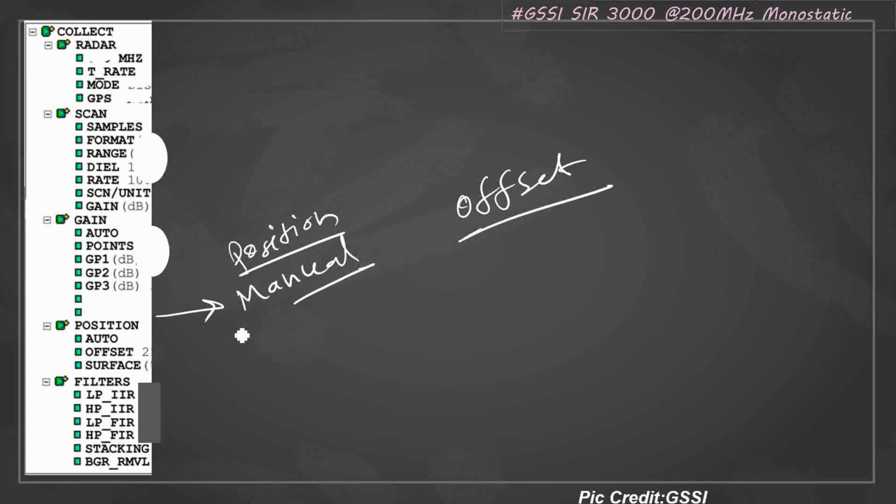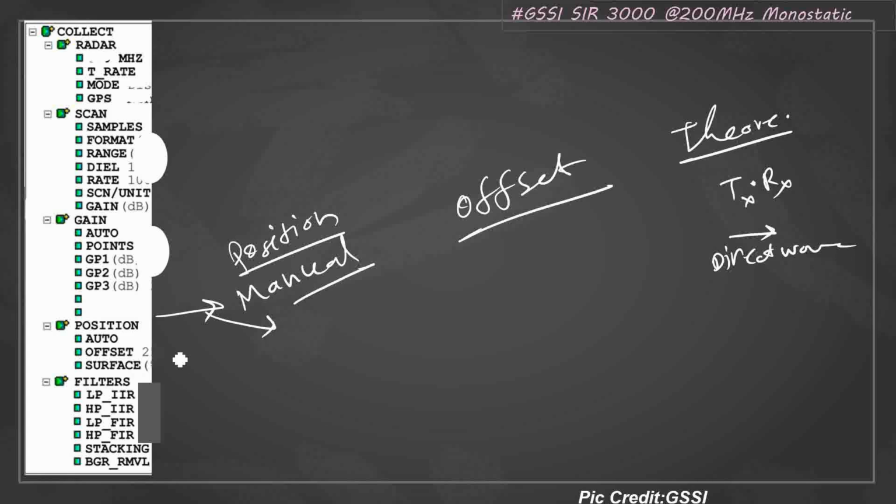In a monostatic antenna, theoretically, the transmitter and the receiver are in the same position. So at first, which wave will arrive from transmitter to receiver? That will be the direct wave. So basically, this offset position will set up your direct wave. The second point is called surface. Surface will set up your ground surface.